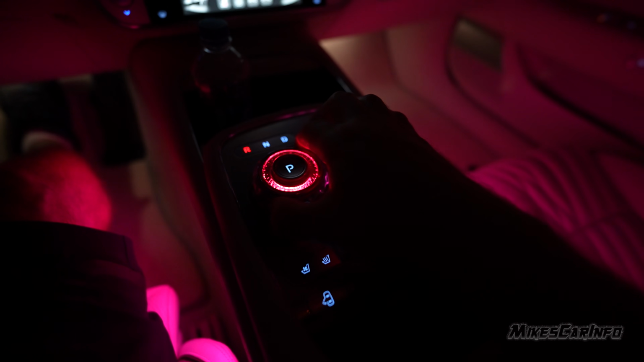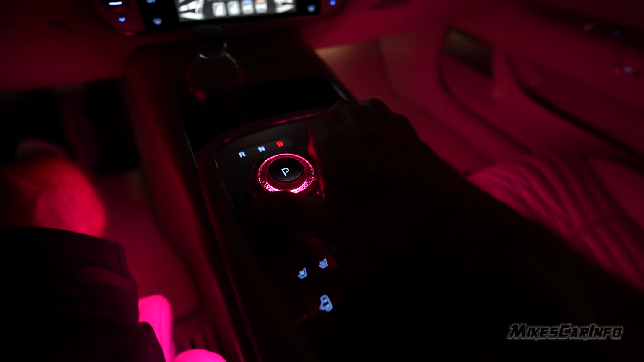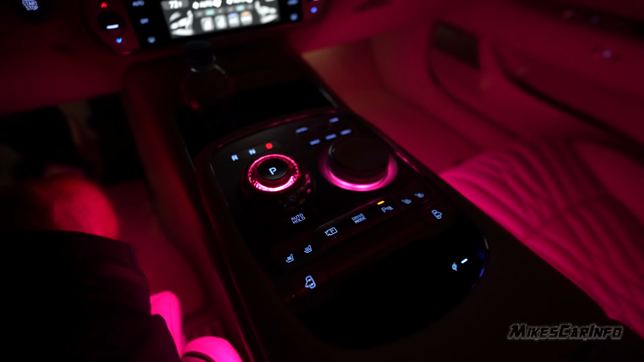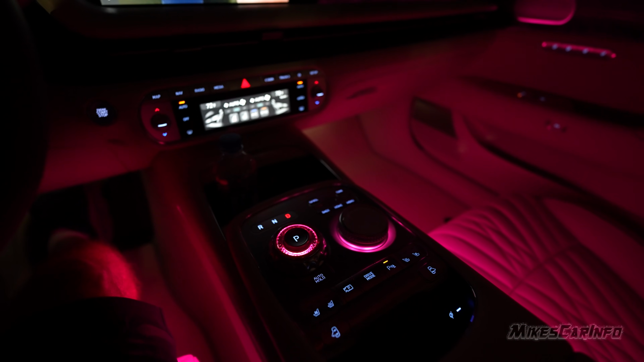Let's go ahead and put it in reverse. It'll change the color to red. Put it back in drive, it'll go back to the color that you have it set. Right now I have it set on a custom color, which is like a hot pink, but I'll show you how to change all the colors.